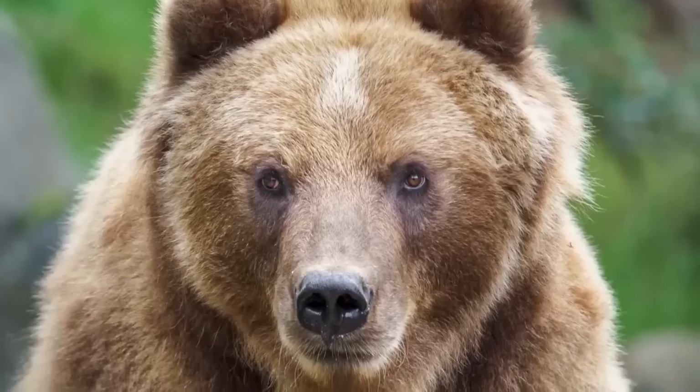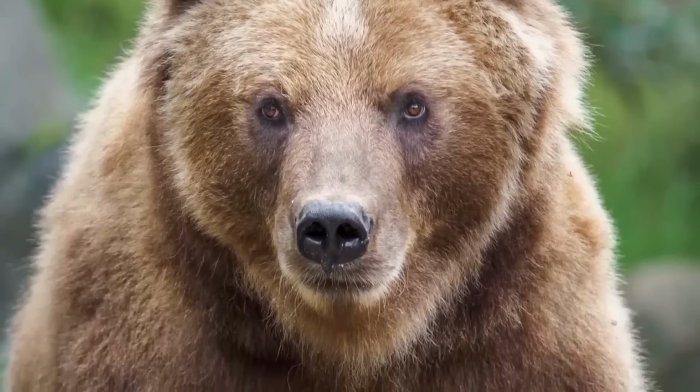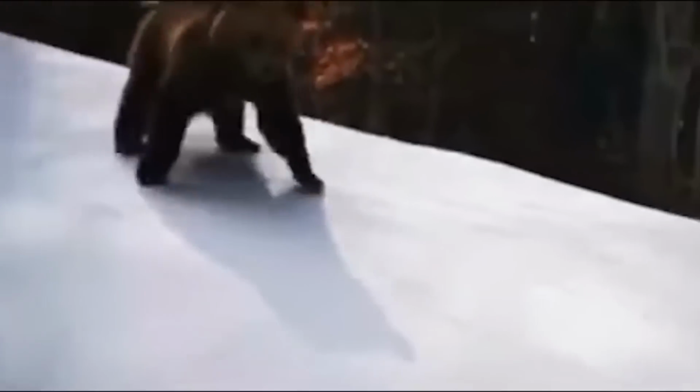Bears are considered to be one of the apex predators and are terrifying to encounter. However, there are times when humans can mock the hell out of these bears. Take this video for instance. The man was about to go skiing when he spotted a bear nearby. The bear looked like it was ready to attack soon. The man started skiing and the bear started following him.